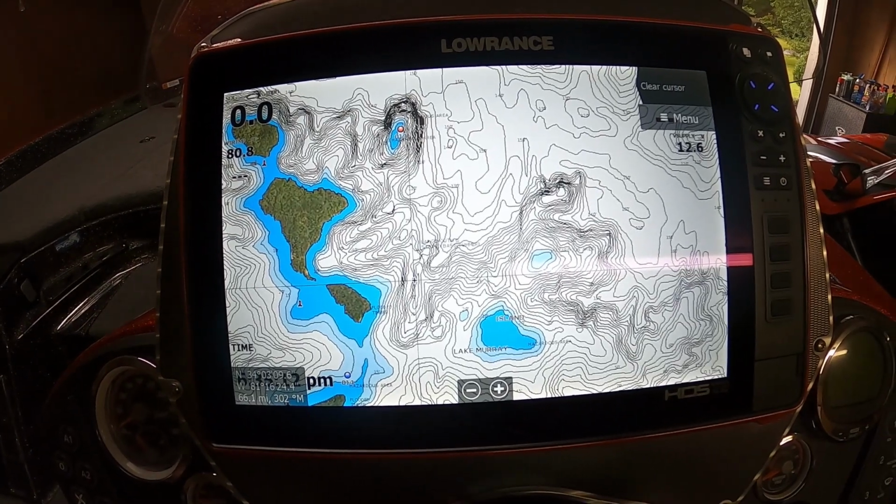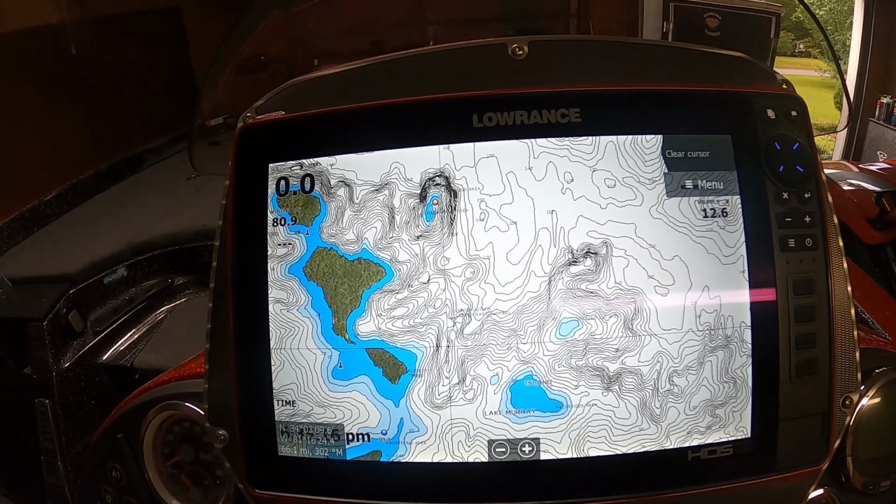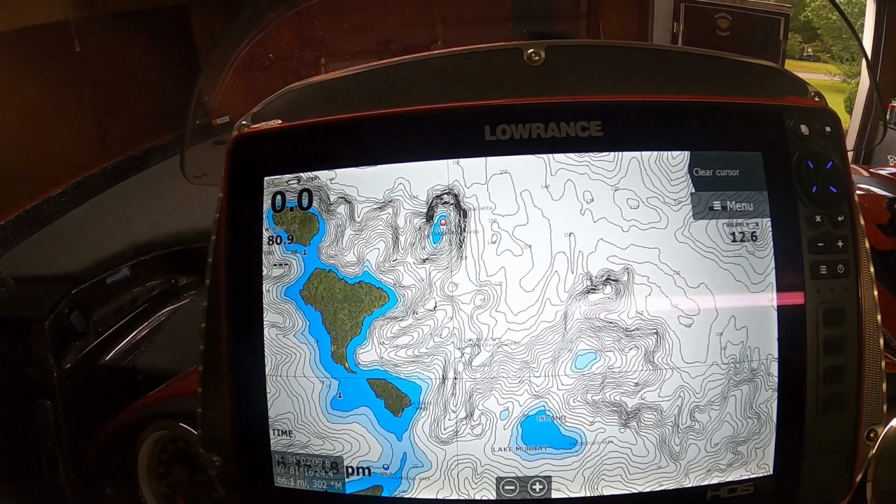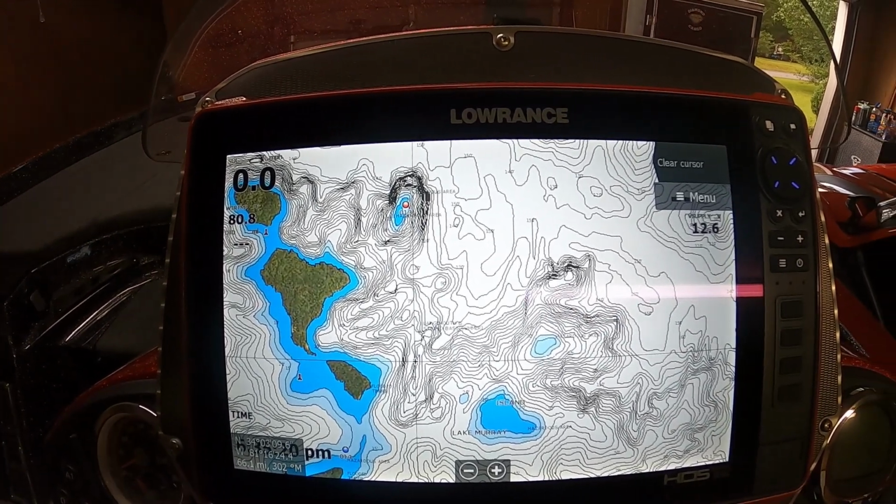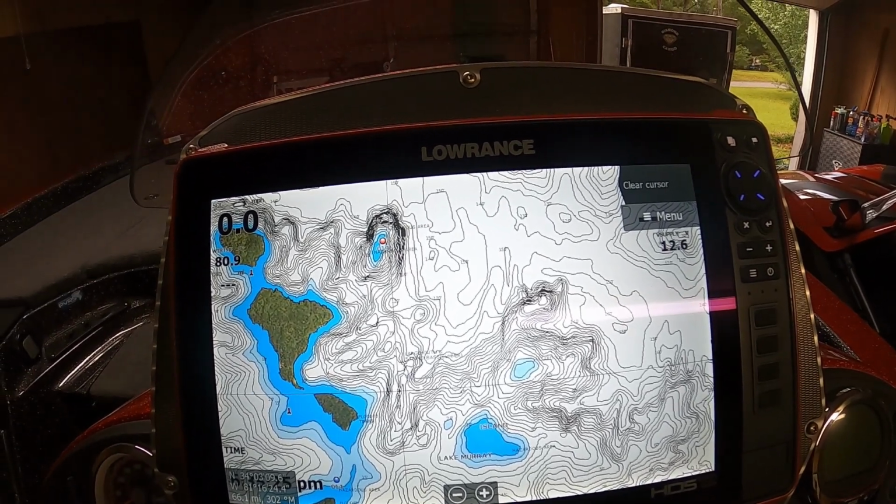It's got a few extra features that kind of make your map pop. It's more of an updated view of all that you've already become accustomed to with Navionics.